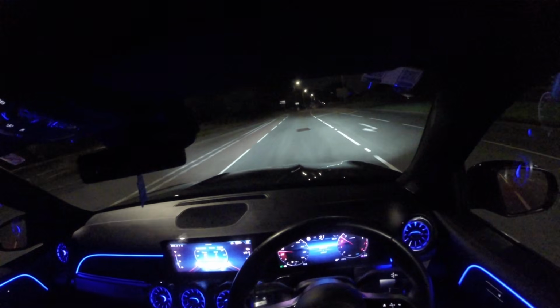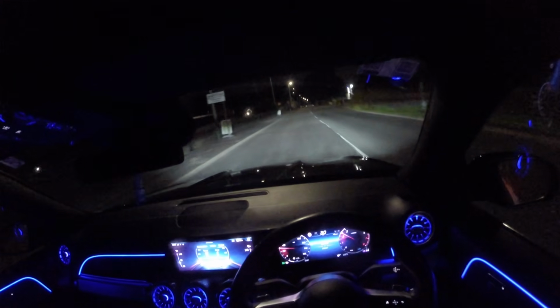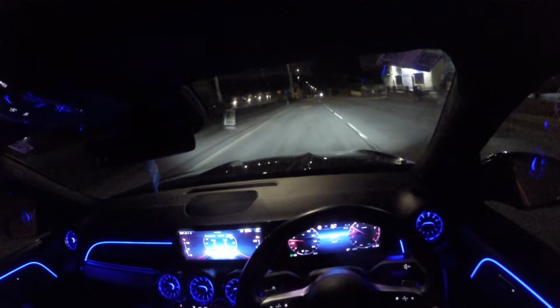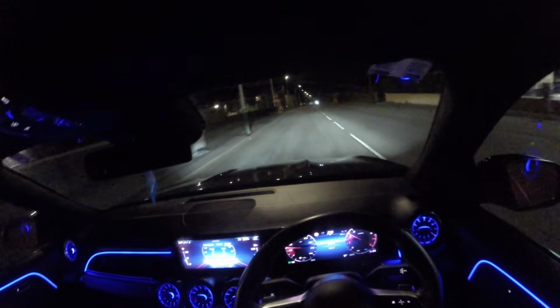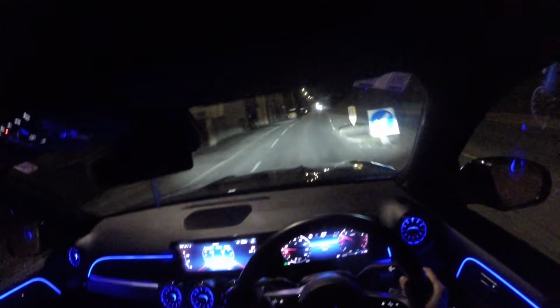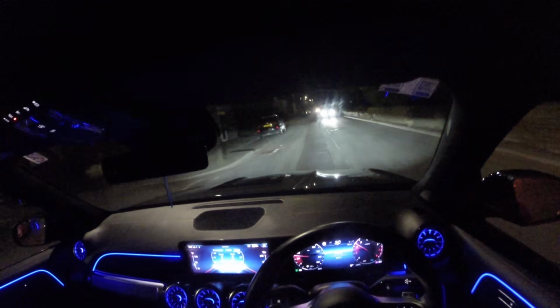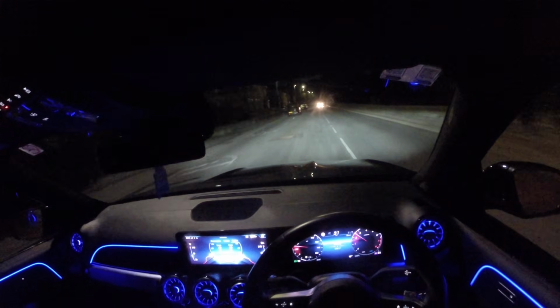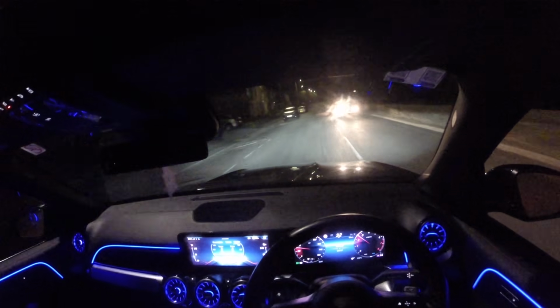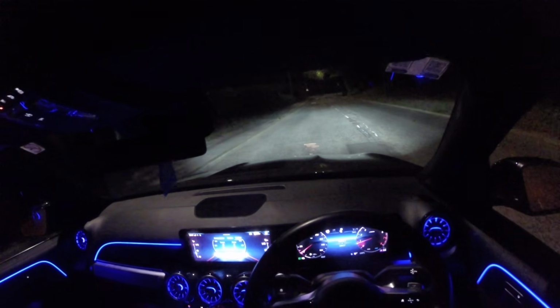I'm trying to think, where are the roads around here? There isn't, is there? There's a road, this road. Yeah, you can see normal roads, I guess, how it looks. What do you think, guys? Let me open the window so you can hear the nice engine. Should do a note 230, guys. Get past all these houses first. Alright, you ready, guys? Listen to this.